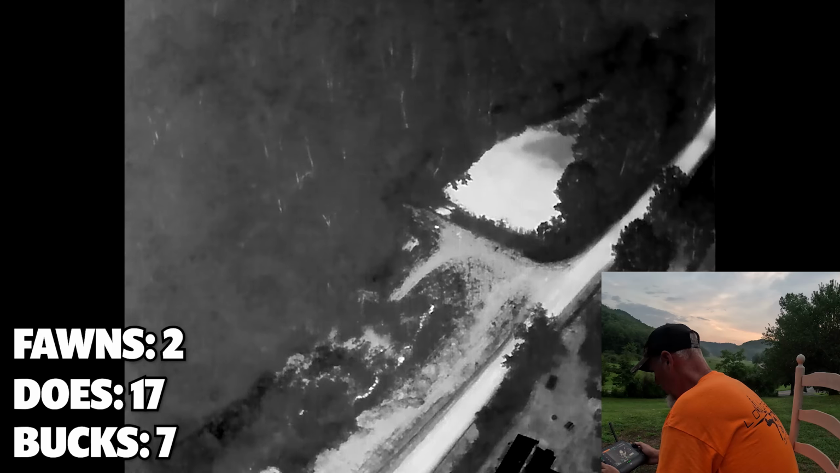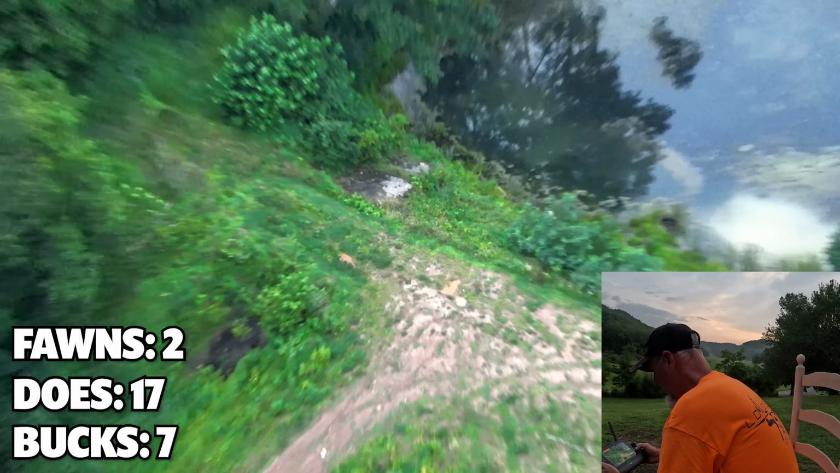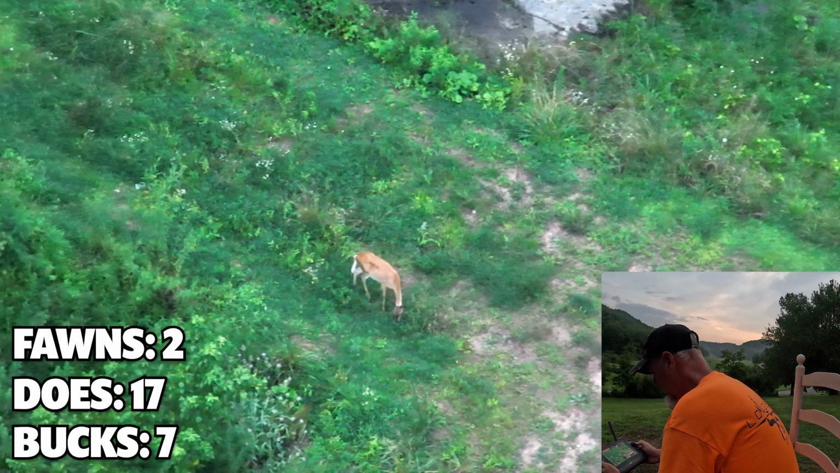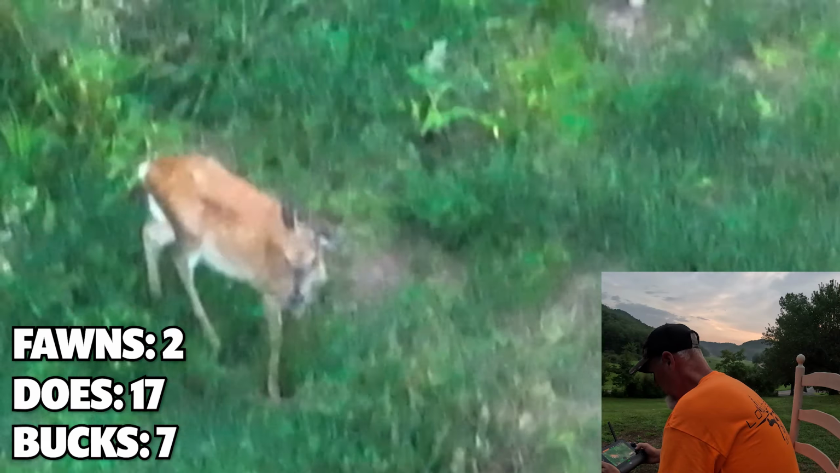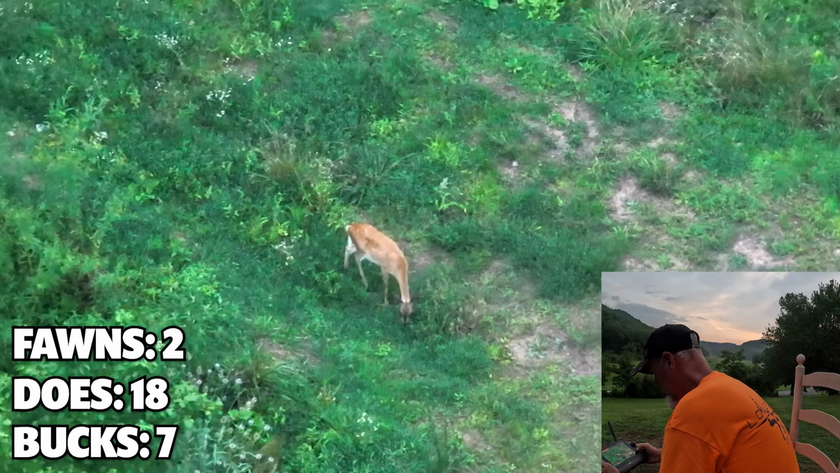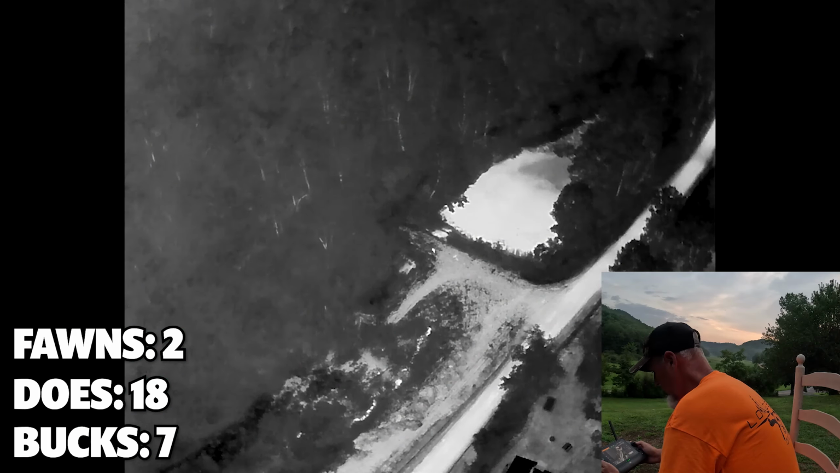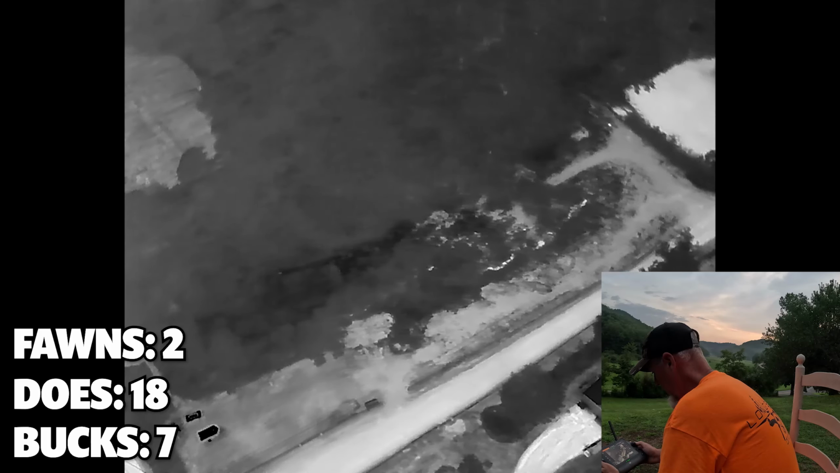Okay, we got an IR hit over here on the pond bank. See what we got. A deer. That's a doe. Let's go back to IR. Stuff's really starting to glow on IR. That's something right there.